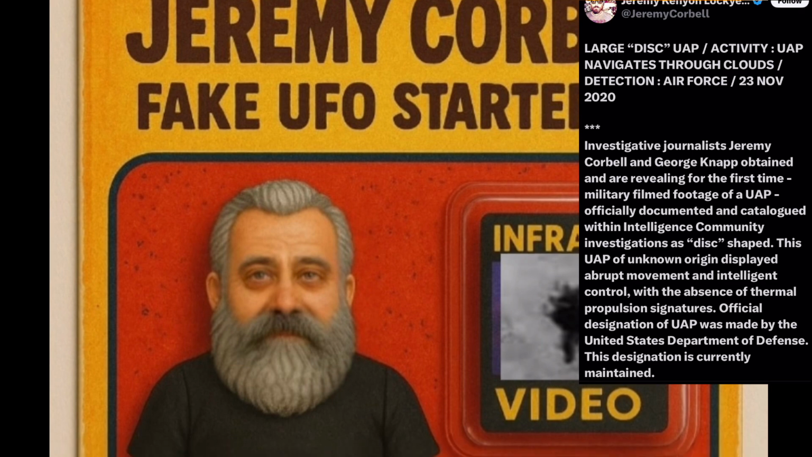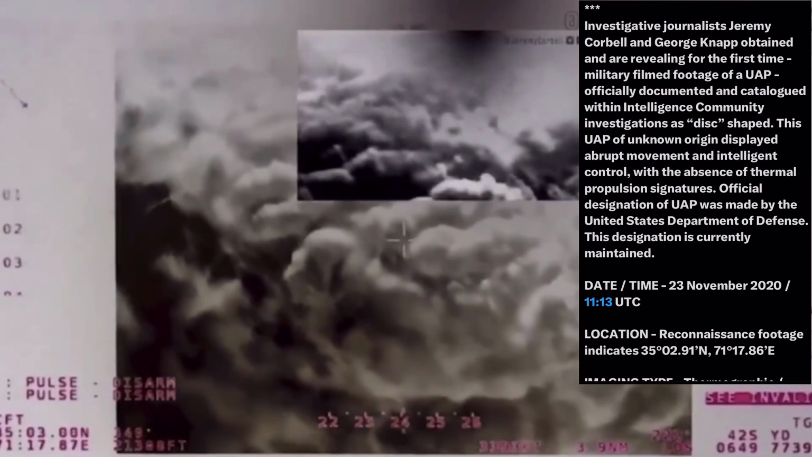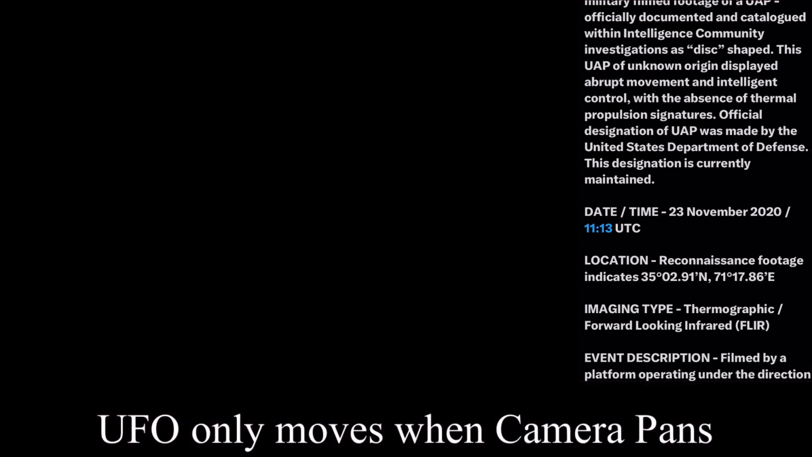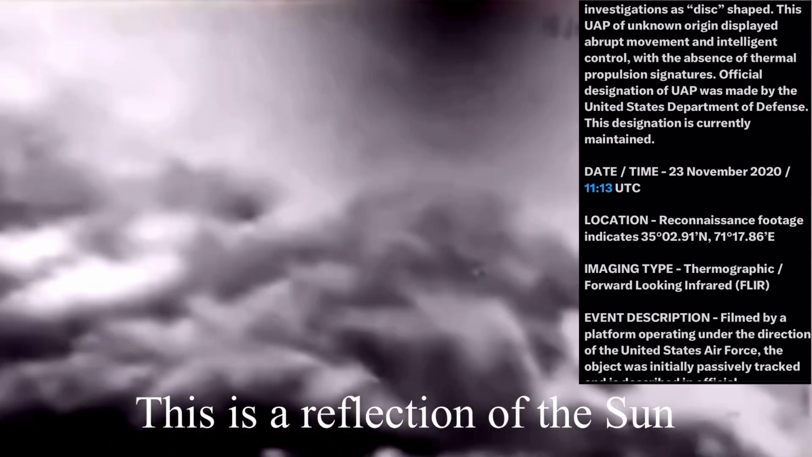All right, let's start out by just reading this quick post by Jeremy Corbell. Investigative journalists Jeremy Corbell and George Knapp obtained and are revealing for the first time military filmed footage of a UAP, officially documented and cataloged within intelligence community investigation as disc-shaped. The UAP of unknown origin displayed abrupt movement and intelligent control with the absence of thermal propulsion signatures. Official designation UAP was made by the United States Department of Defense. This designation is currently maintained.